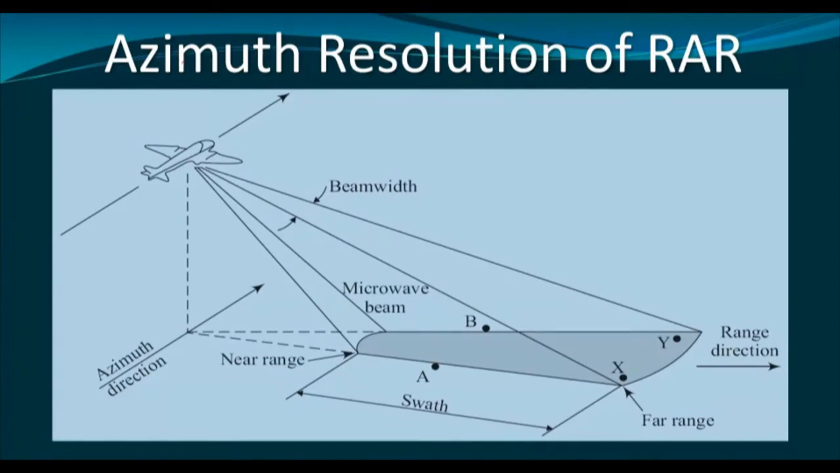Rather, we use them from the aeroplanes. Although nowadays real aperture radar is obsolete, and in all of the instances we are using the synthetic aperture radar because of its several advantages.